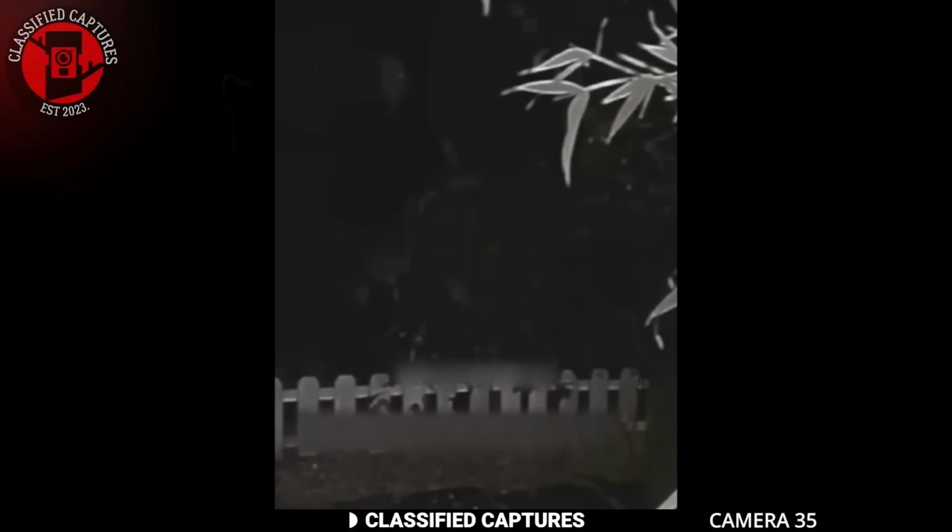What creature could this be? Is it a wandering zombie, which would explain why it's wearing clothes, or is there more to it? I mean, its height is definitely not human. Or am I seeing what's not there? What do you guys think?